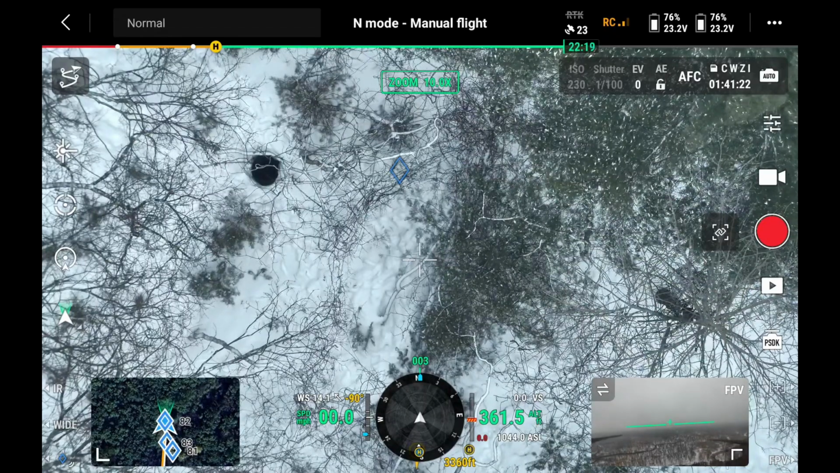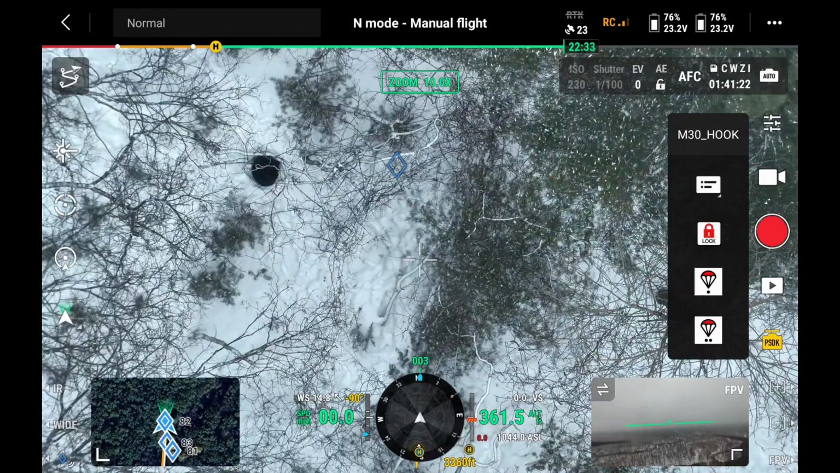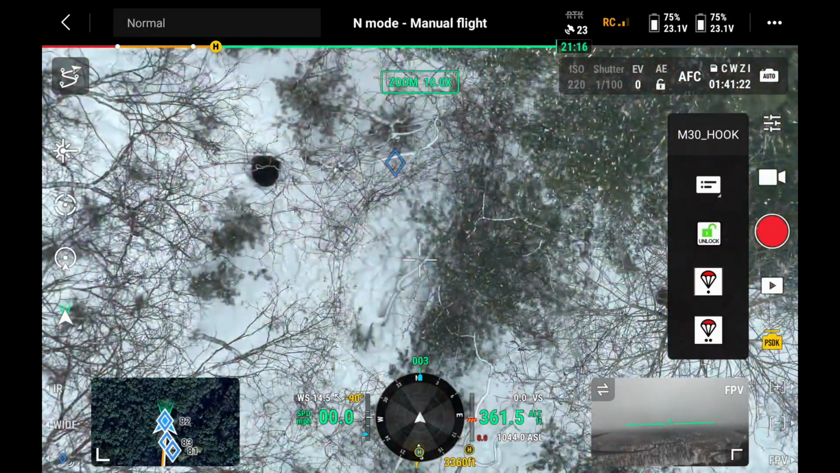I'm thinking right there, my best guess. You ready? 3, 2, 1. Oh, it's locked. 3, 2, 1.